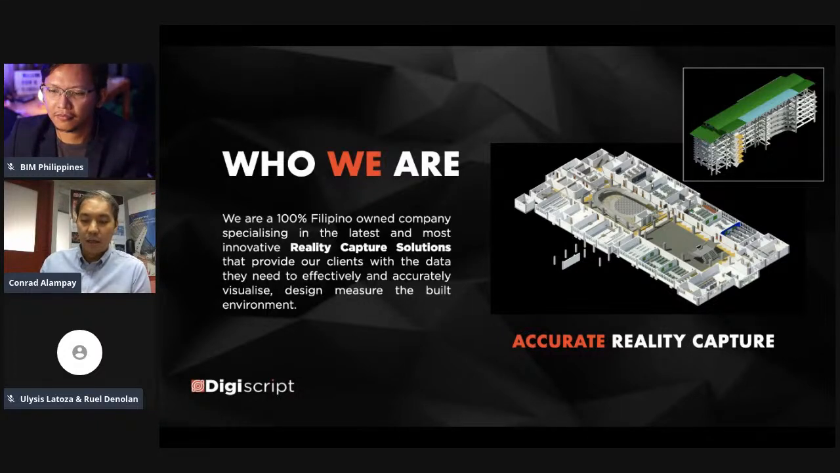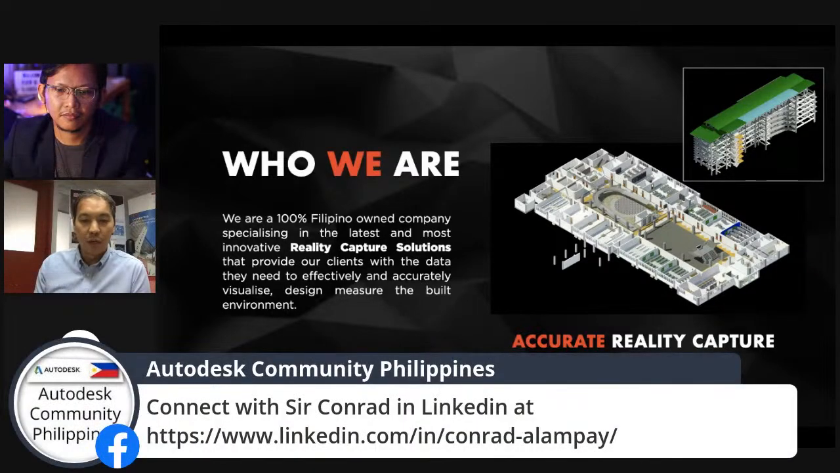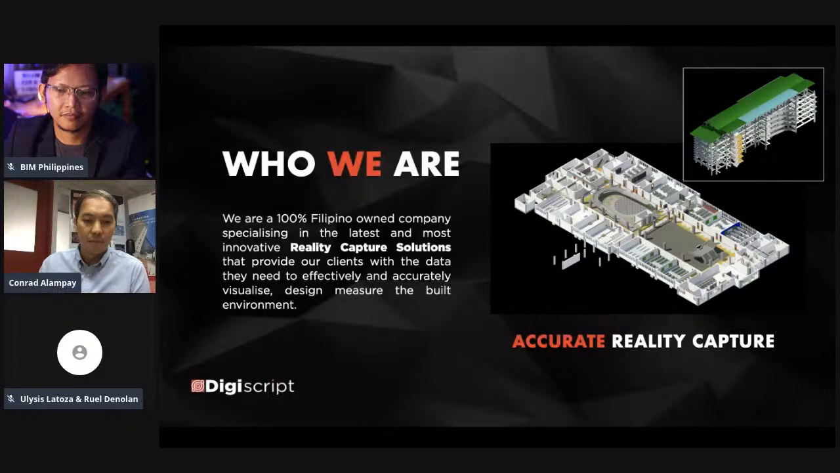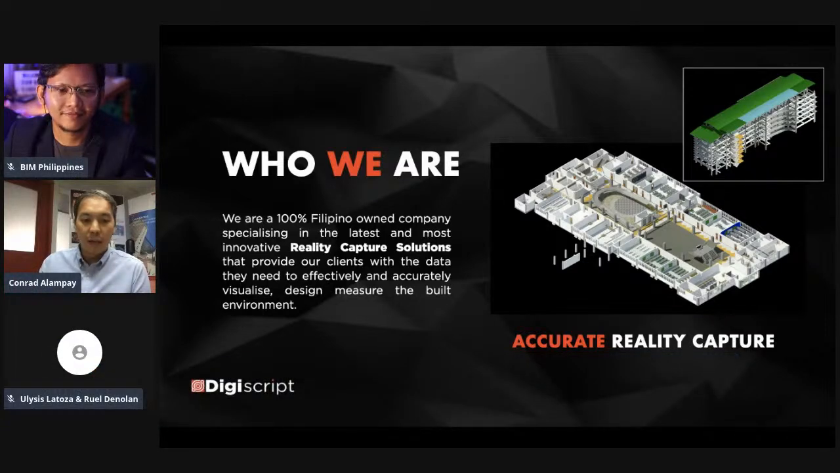It really is a technology that we were open ourselves to. It was basically laser scanning, and it was a relationship we started back in 2009 with a company called Leica Geosystems, which is a Swiss-based company, and really the creators and the leader in reality capture today. So they are our partners in bringing this technology in the Philippines since 2009. And so today, with their support, we were able to now use this in real-world applications, and we are able to help our clients with the data they need to really effectively and accurately visualize their projects, design, measure, and manage the built environment.